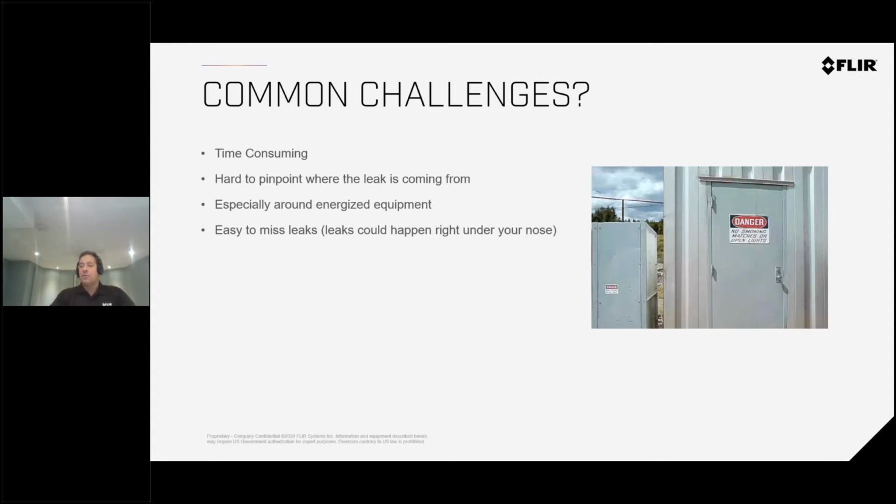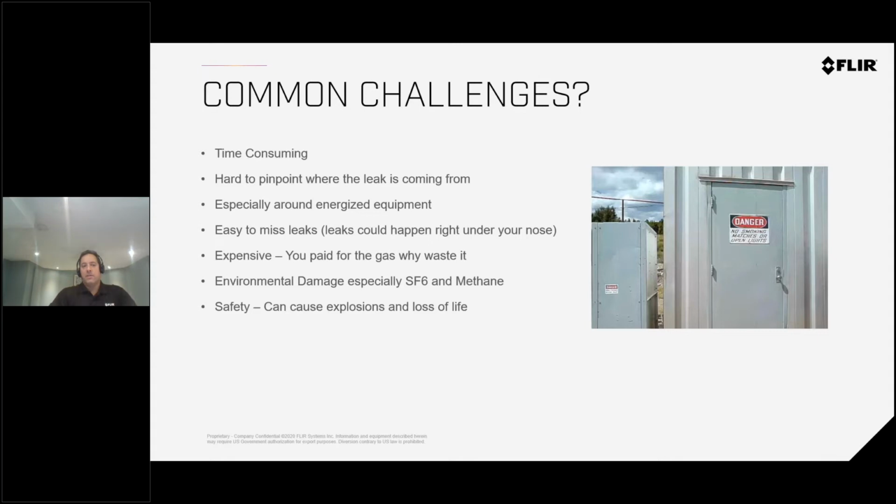Method 21, even though it's a common method that's been used for a long time, doesn't find most of the leaks. It probably finds about 20% of the leaks out there in the petroleum world. And you're also wasting, whether it be a coal generation plant or using gas to generate power, a lot of this energy into the world, and also affecting the environment. And especially with SF6, you're risking safety. Any kind of leaks, whether SF6, which is not so bad, or methane leaks, those are very dangerous and can cause explosion and probably loss of life.